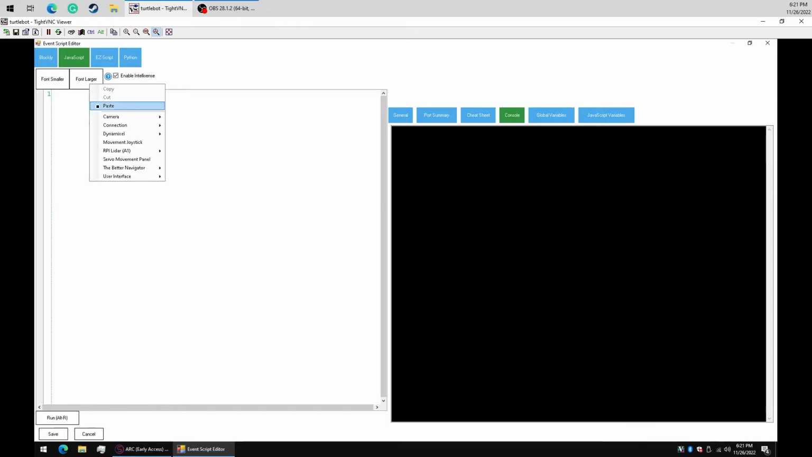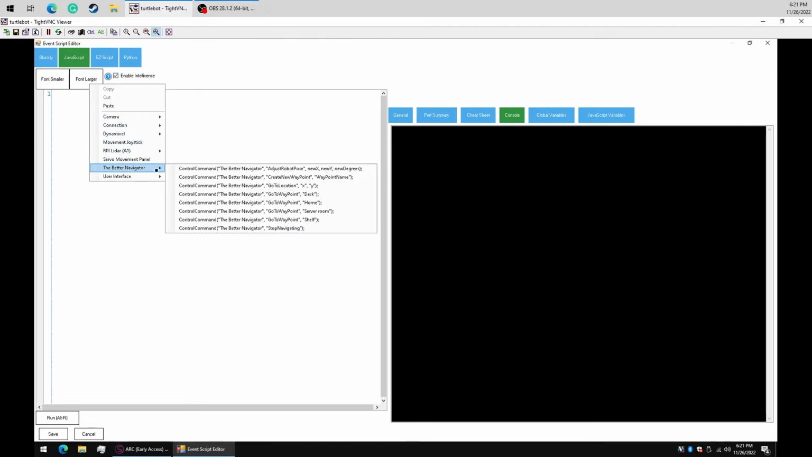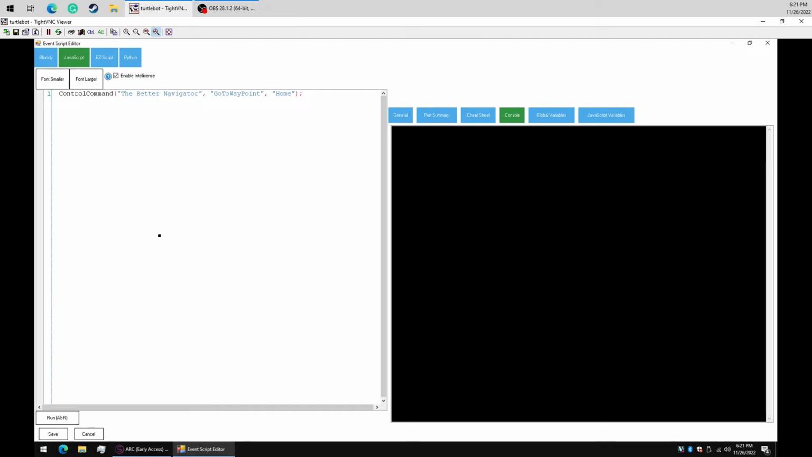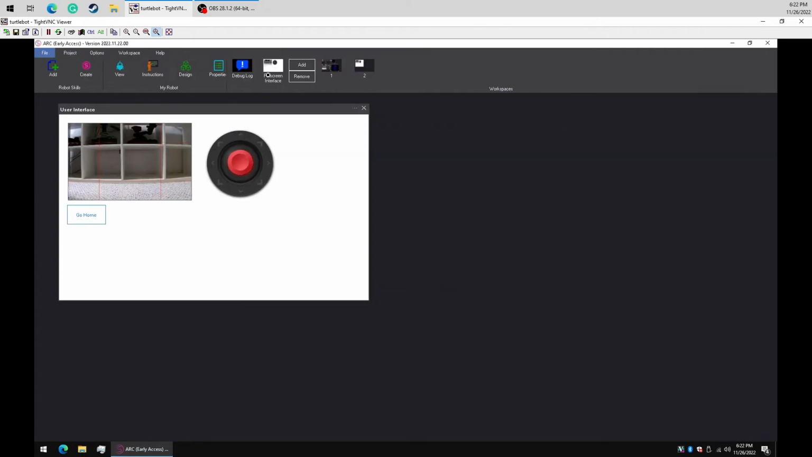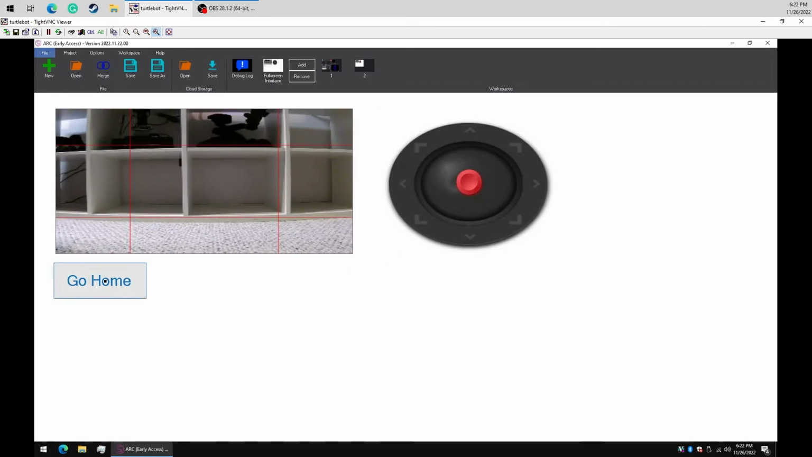And what we're just going to do is right click and query all of the robot skills to find out what they can do. And here's the Better Navigator. And we can select Go to a waypoint. And as you can see here, there's a waypoint already called Home. So we'll select that. And we'll click Save. We'll make this our default interface. And now if we go on to our full screen menu, there we have it. So we can push the Go Home button and the robot will start navigating home.